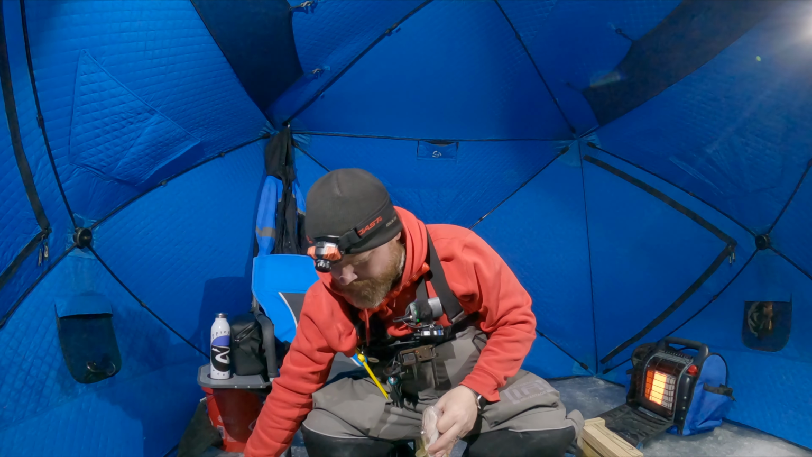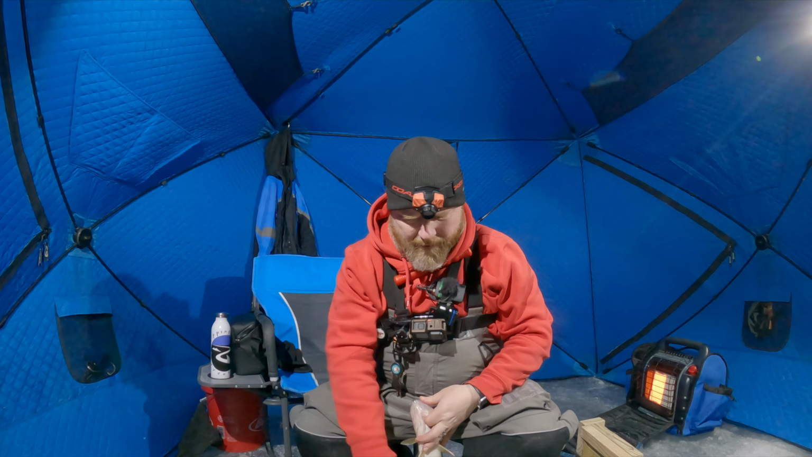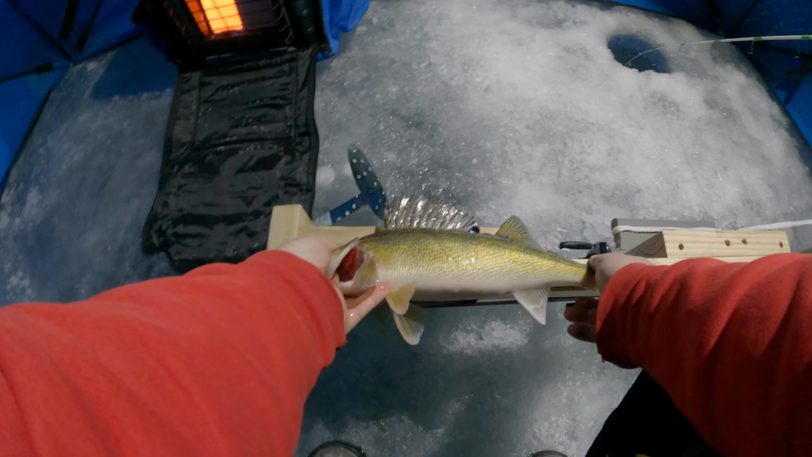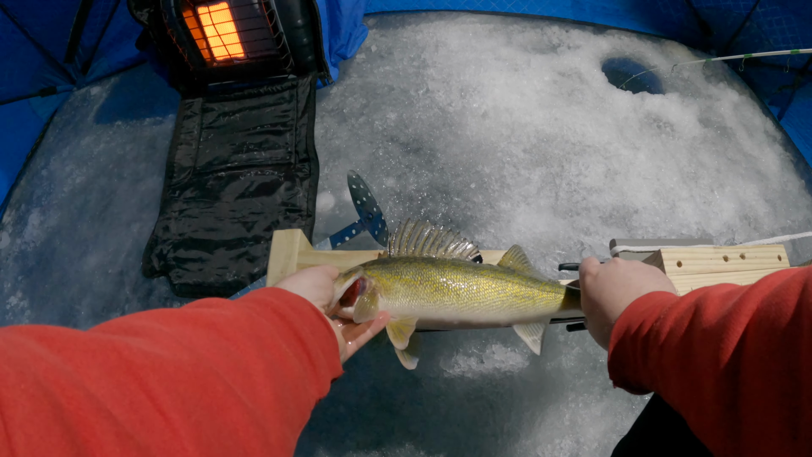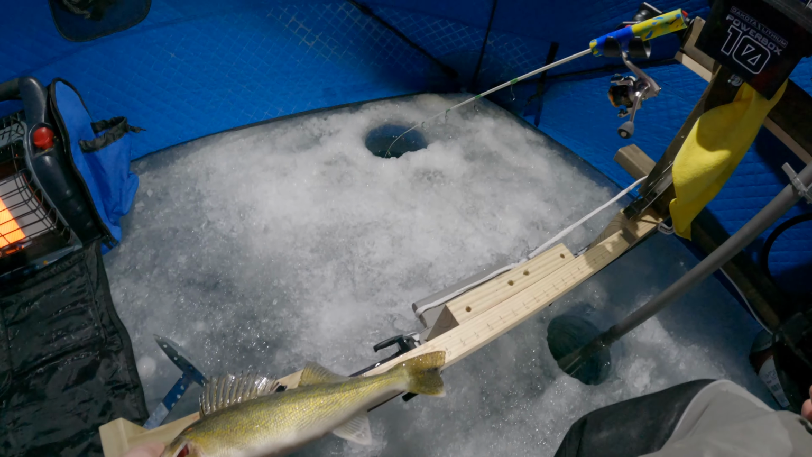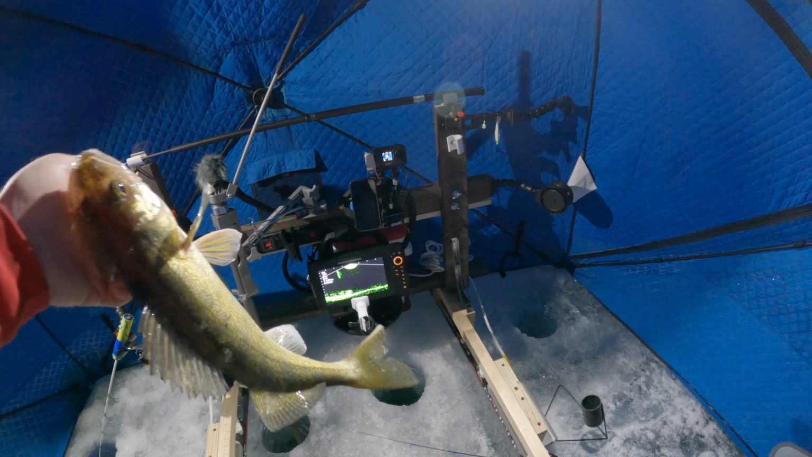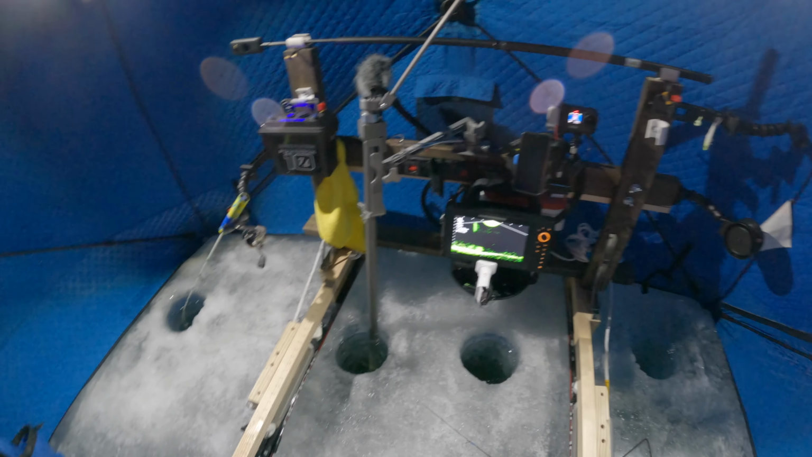My first fish after a long day. That's going to be a keeper fish right there because it's just been a long day. Let's see how long this one is. Yeah, it's about just shy of 17. Oh, I can get it to touch 17 there. 17-inch walleye. That's a nice one. That's an eater, keeper, definitely worth having in the buckets.